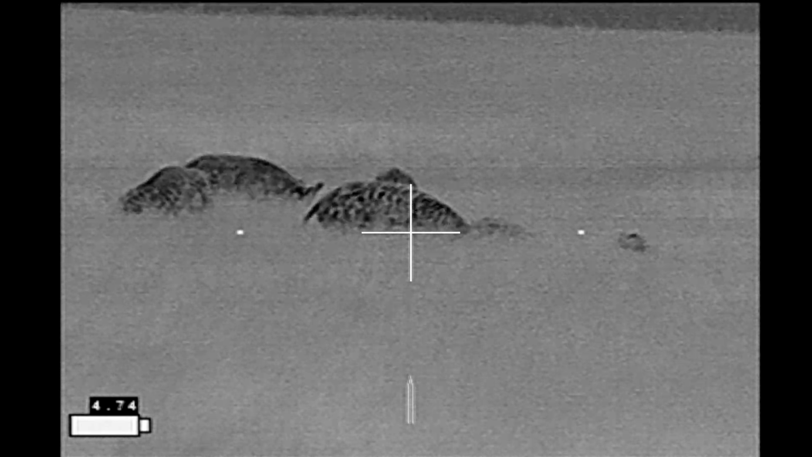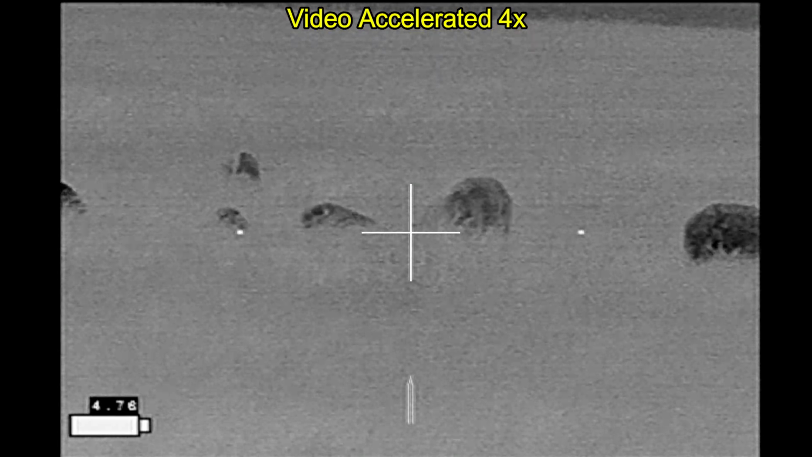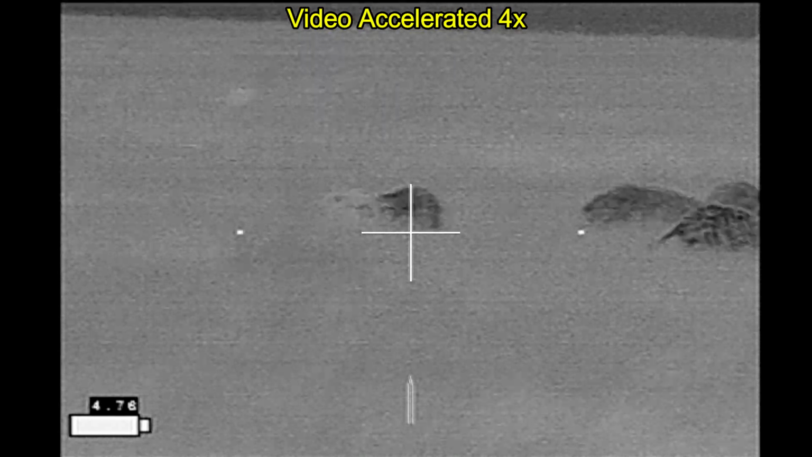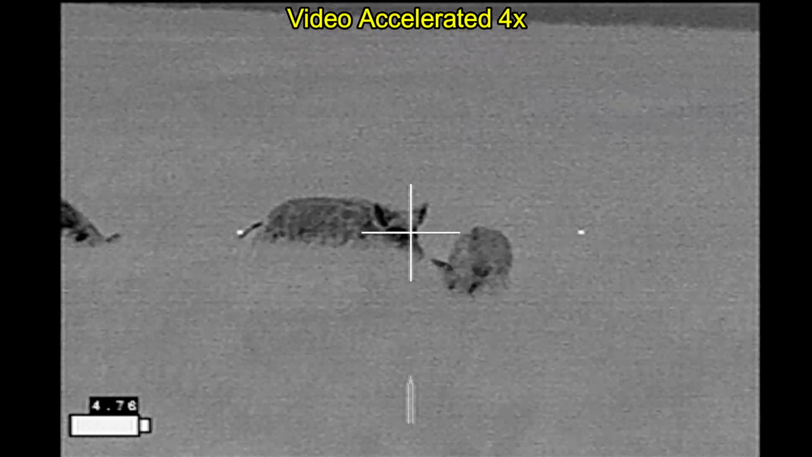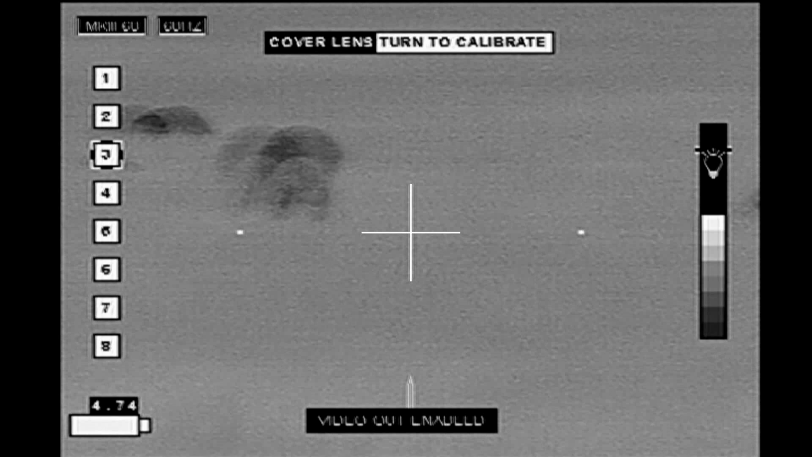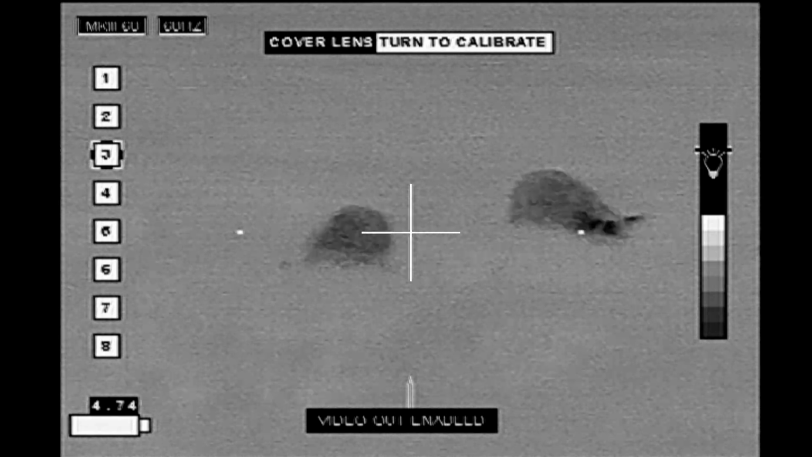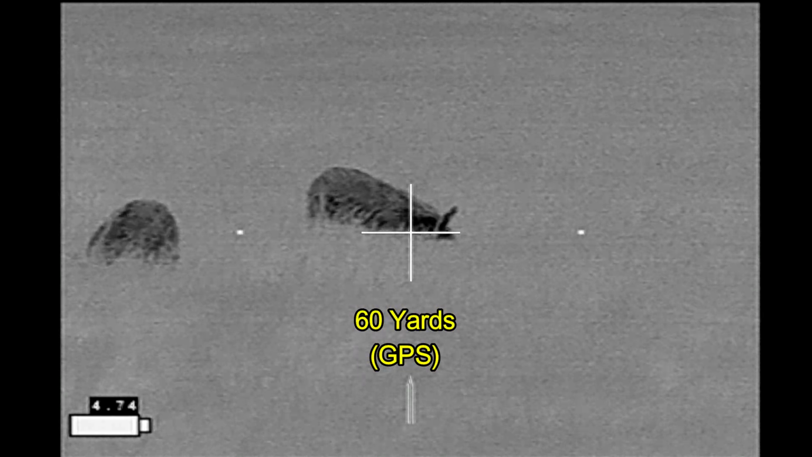Here in the speeded up video you can see where I'm trying to identify boars from sows, and I'm not having much luck in the higher grass. Some of the hogs are so small they're almost completely covered by the high grass, but I do end up spotting one that I think is going to be a sow, and that's going to be the one that I start with. Alright, here we go.